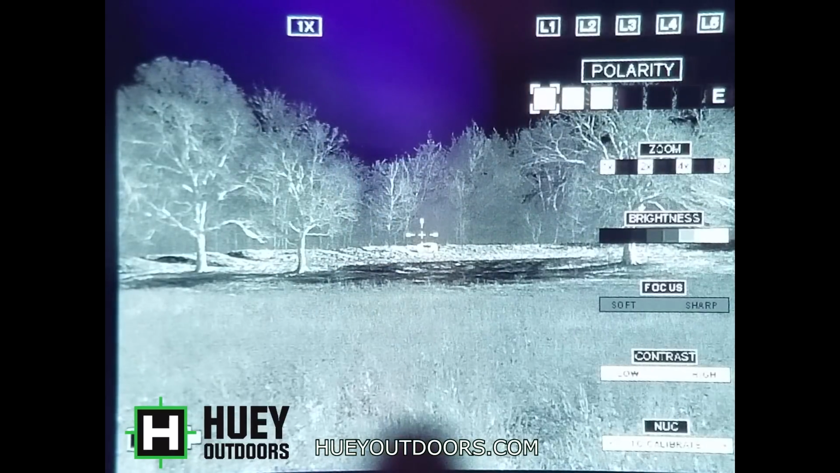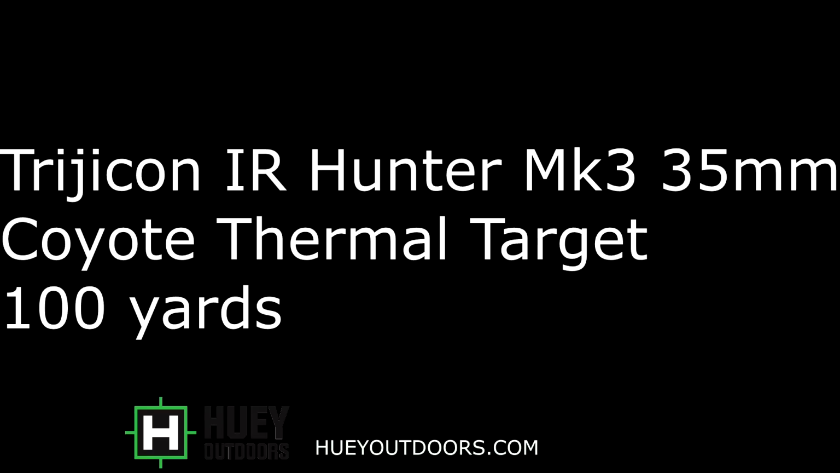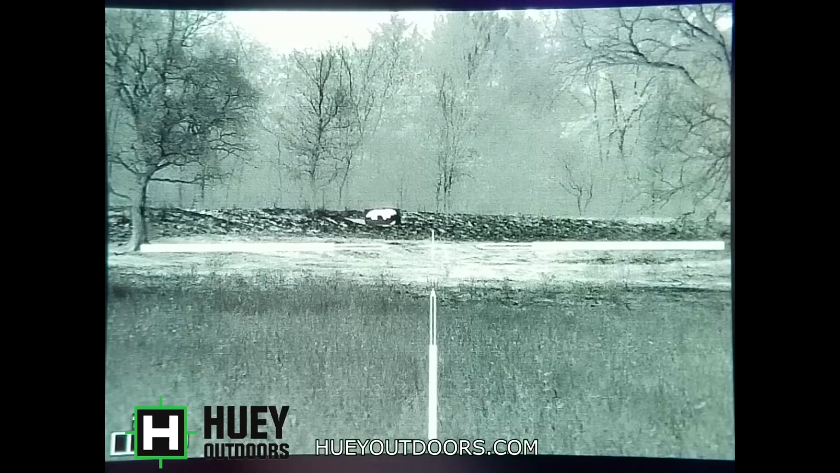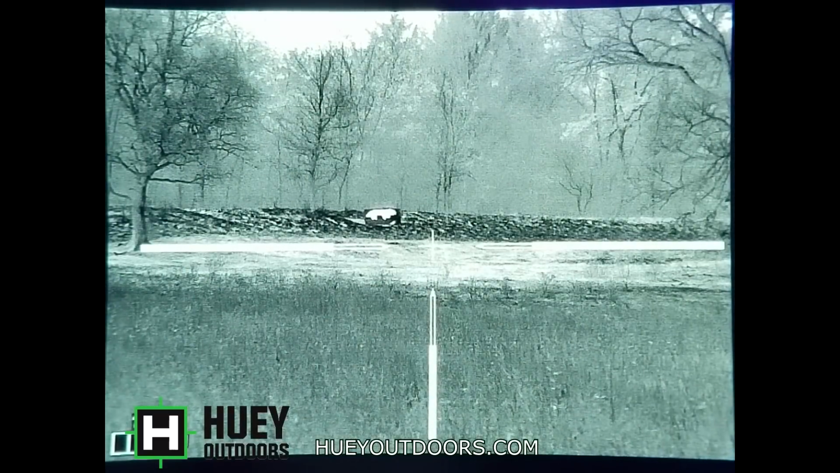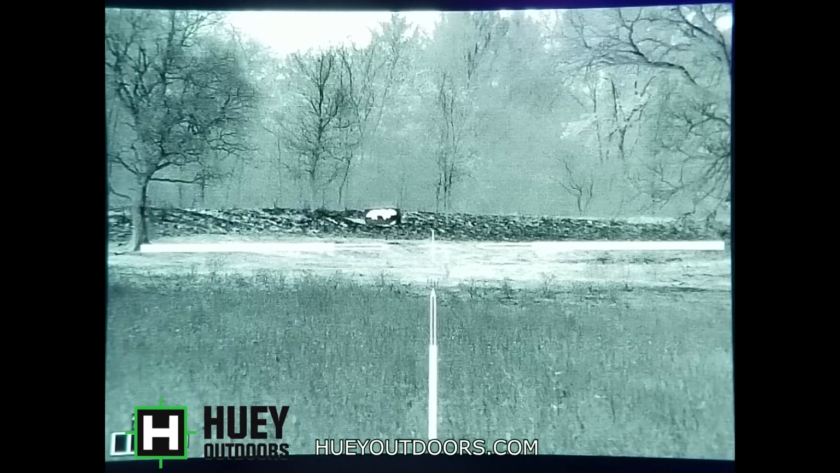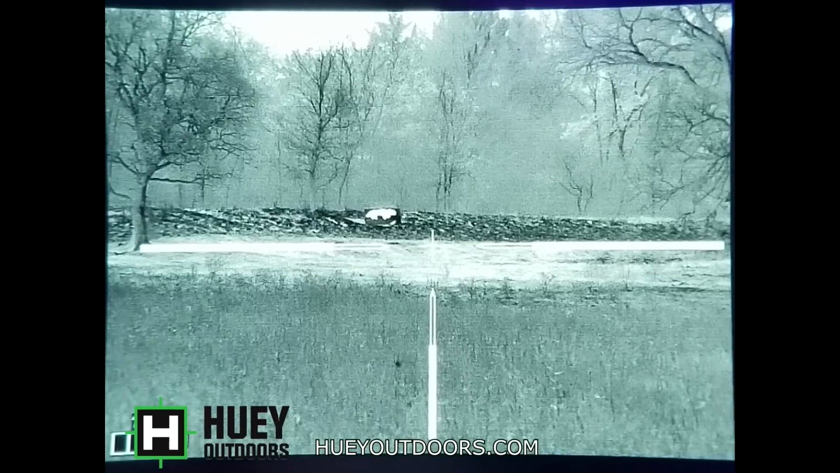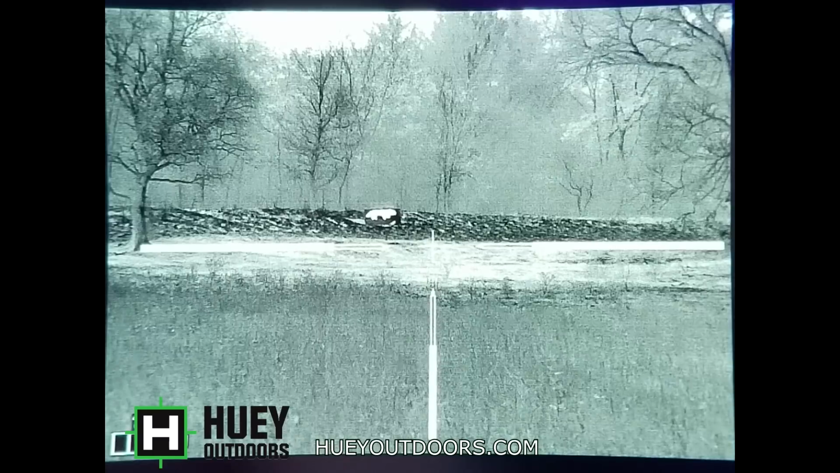Alright, now we're going to go to the 35mm. This is my Mark III IR Hunter, 35mm. The Reap IR and the 35mm IR Hunter use the same lens and the same core. So this is the same target, same distance, 100 yards, Coyote target. Much more magnification, not as much field of view, but I would feel way more comfortable shooting with this.